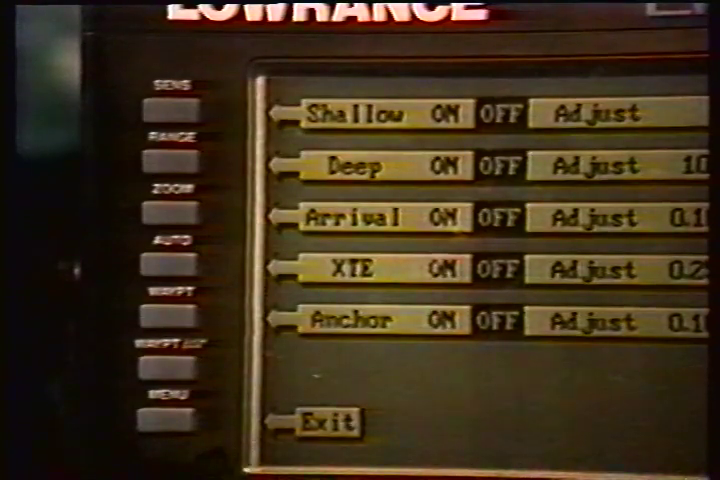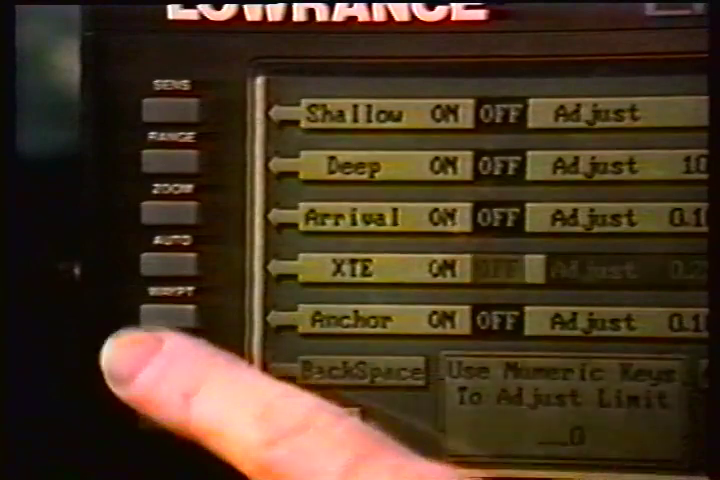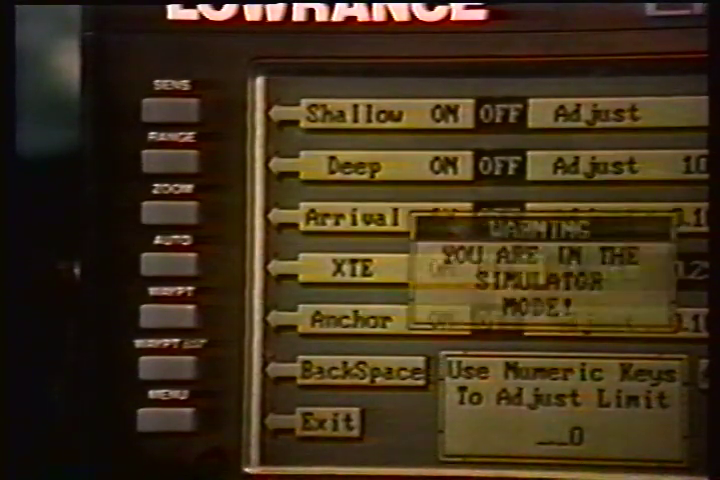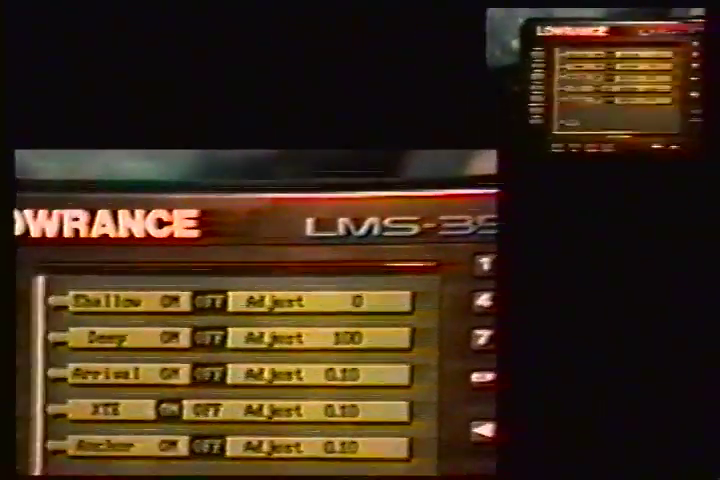The cross-track error alarm sounds a tone when your cross-track error is greater than the alarm's setting. Changing the cross-track error alarm also changes the cross-track error range on the steering screen. The alarm is adjustable from 0.0 to 9.9 miles.